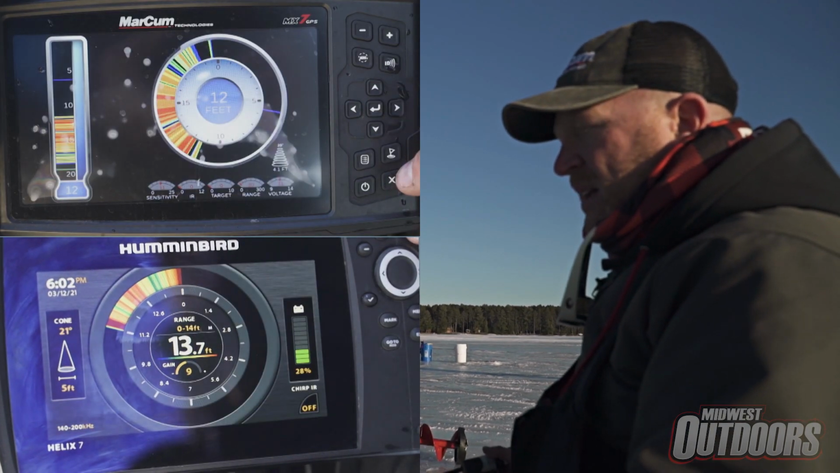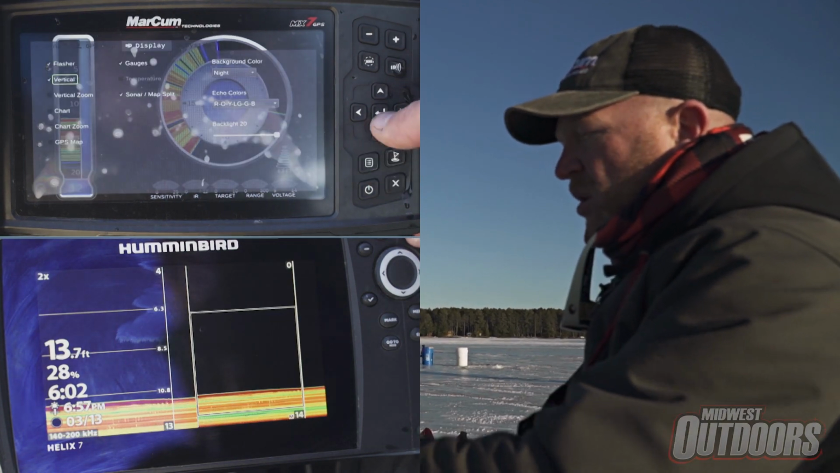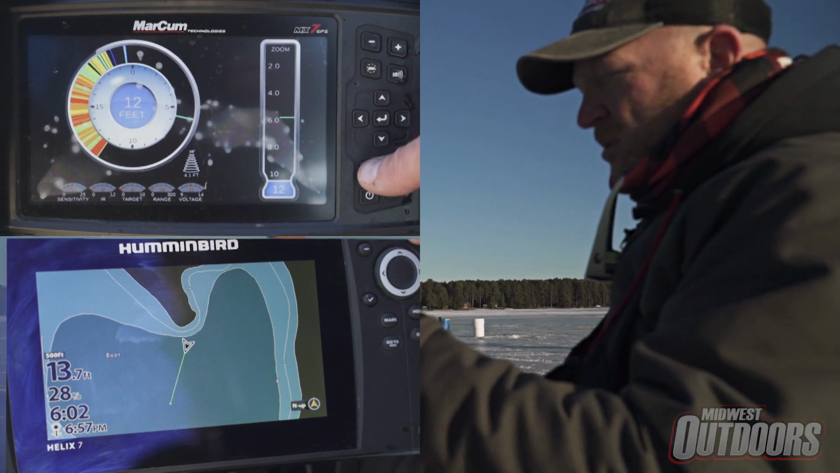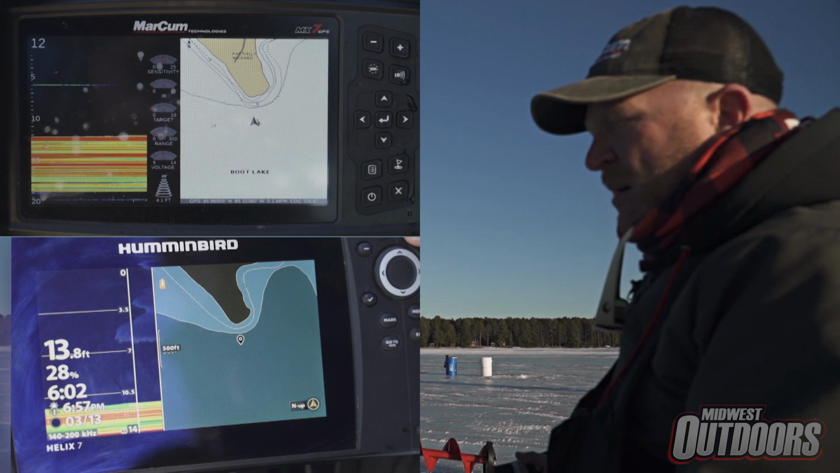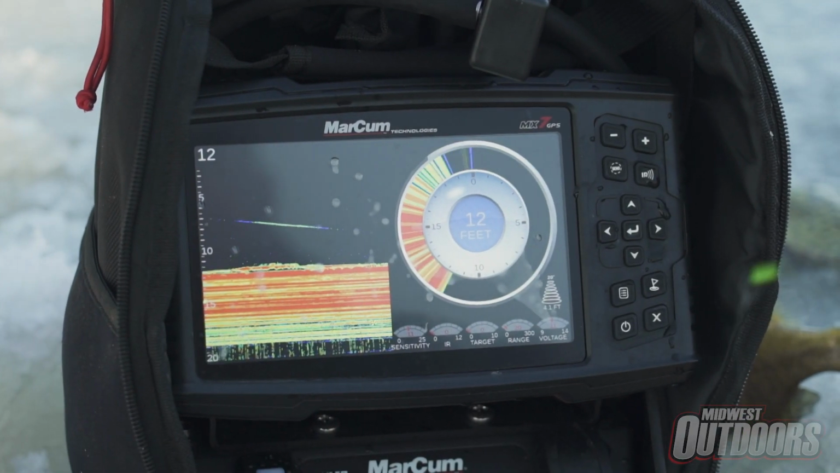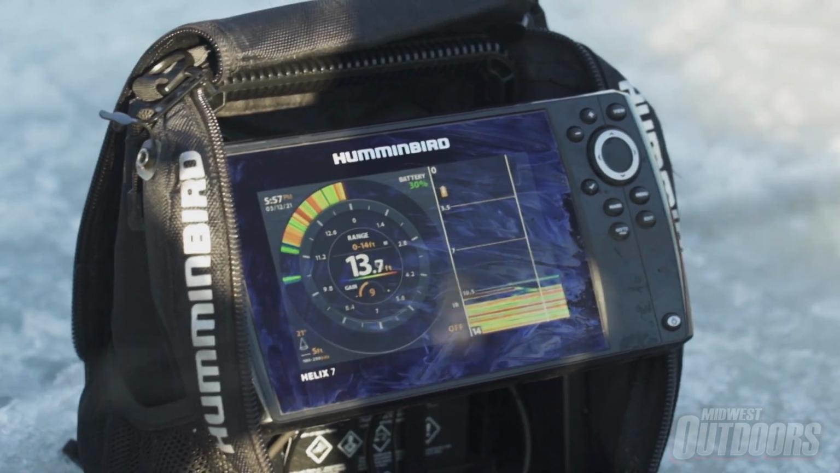They have GPS, they have a standard 2D graph, they have a flasher mode. They've got vertical graphs for guys that don't like to read the round dial. There's so many different options that you can use on these LCDs, and they're fully customizable, and they're just more practical for an everyday angler.